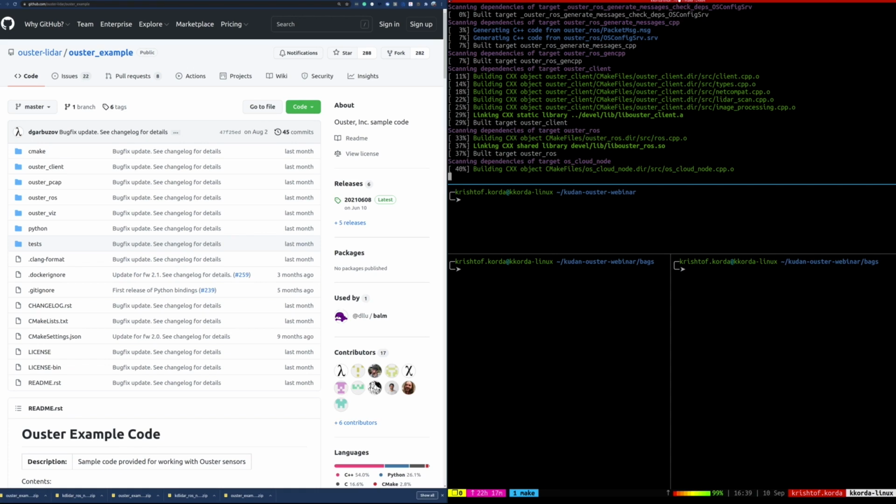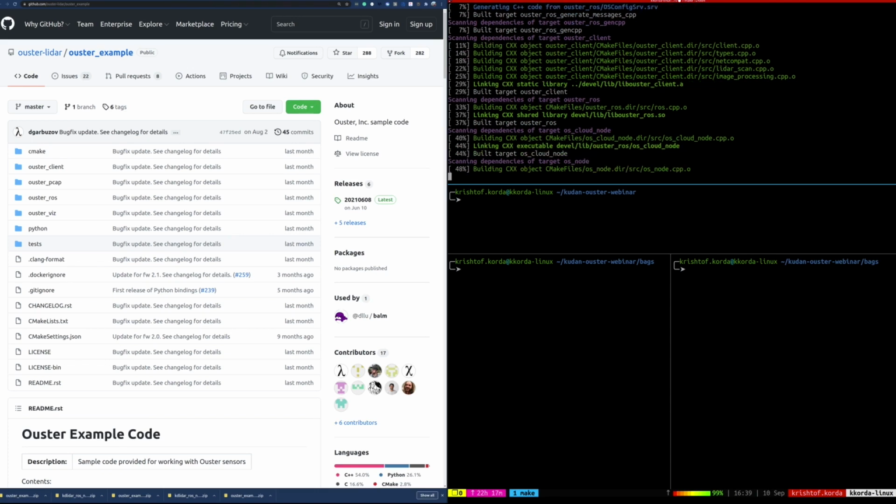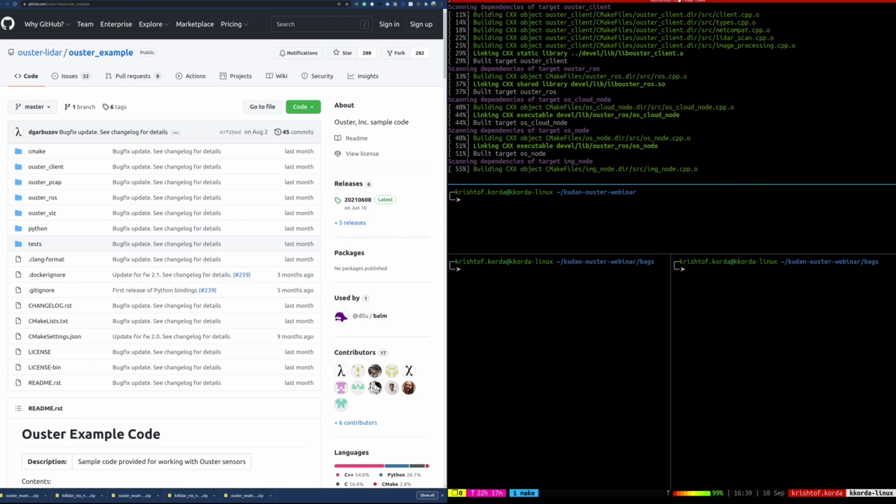So once this is done, we can go ahead and get that sourced. And again, anytime you open a new terminal, you're going to run these source commands. We're going to see something similar with the Kudan ROS node, that they'll also have a setup file that needs to be sourced whenever you open a new terminal window.